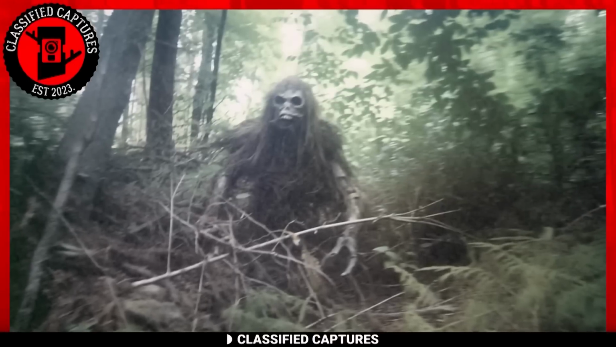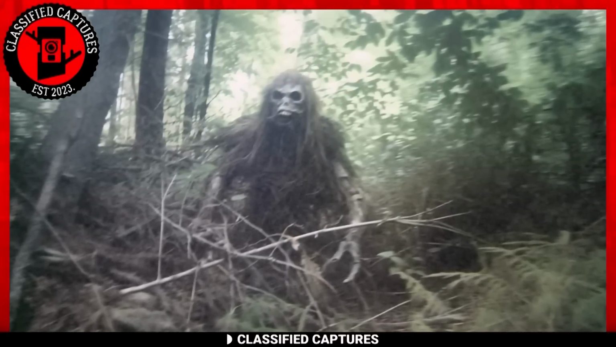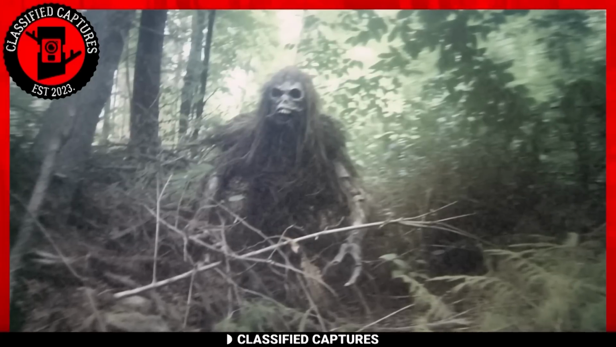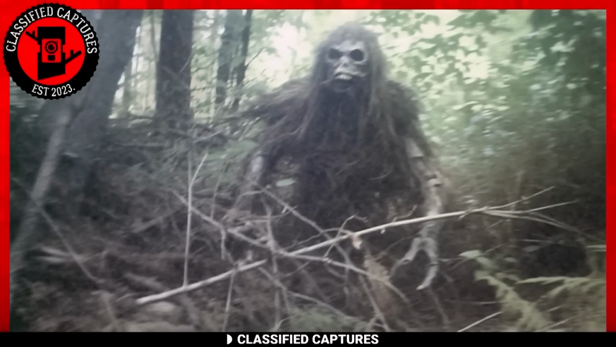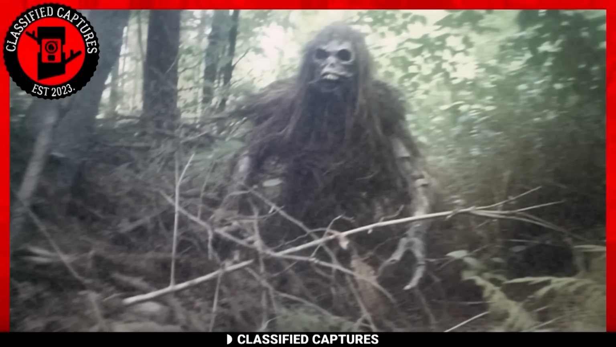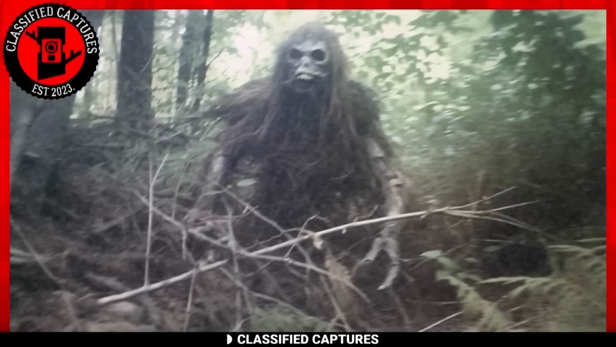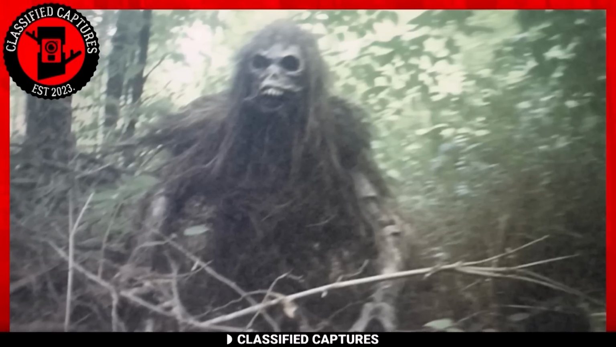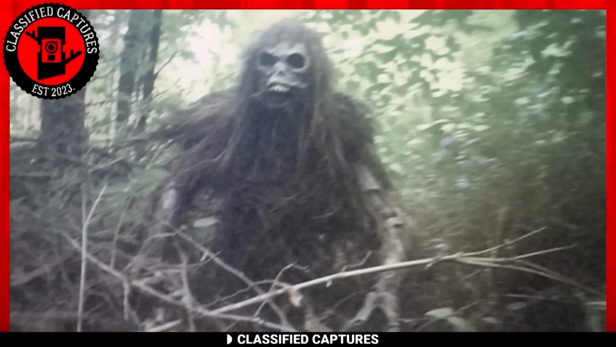Next, we have a trail cam that captured a rather bizarre creature roaming the woods at an ungodly hour. Amidst a thick canopy of green leaves, broken branches, and slanted tree trunks, the camera captures a ghostly figure clinging to shattered boughs.